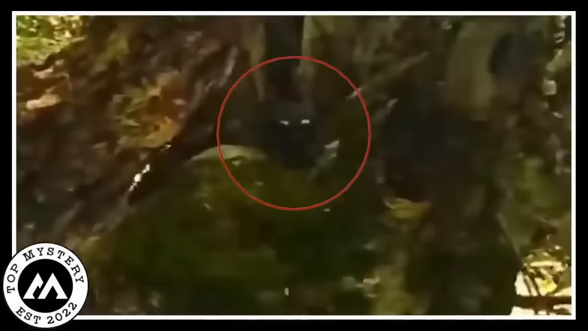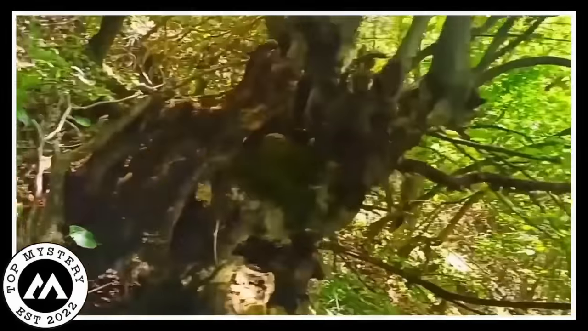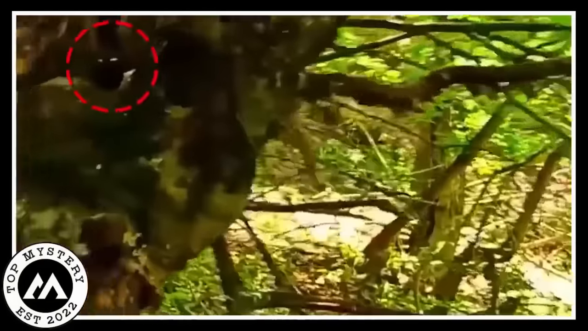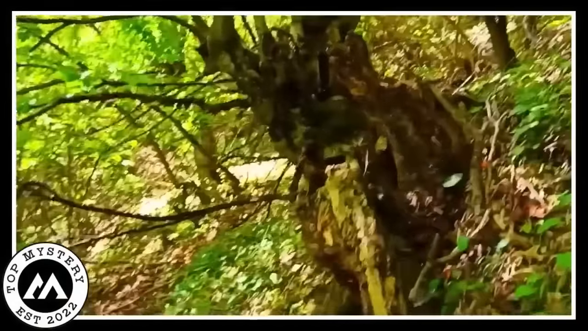The creature's eyes, though, look surprisingly human. Now that is what is giving everyone goosebumps. Is it some creature we've never seen before, or is it just a regular tree playing tricks on us? Nobody's cracked the code on this one yet. The hunter's footage has left everyone scratching their heads, trying to unravel the mystery of the little humanoid peeking from the branches. It's a real puzzler, and folks are still wondering what in the world was going on in those woods.